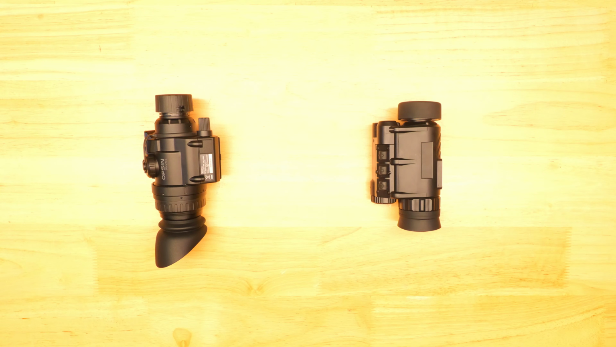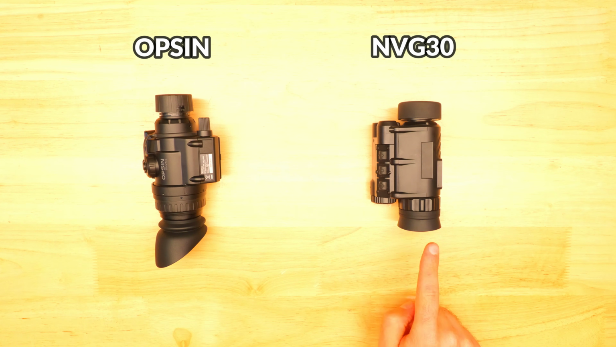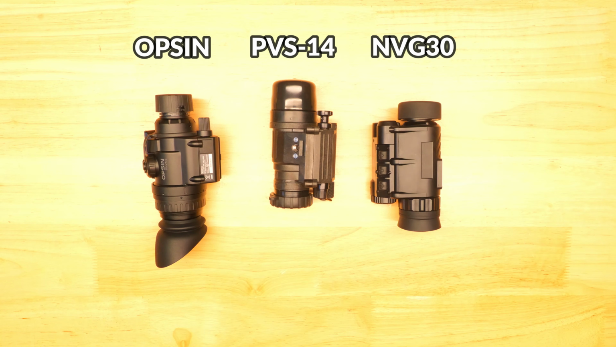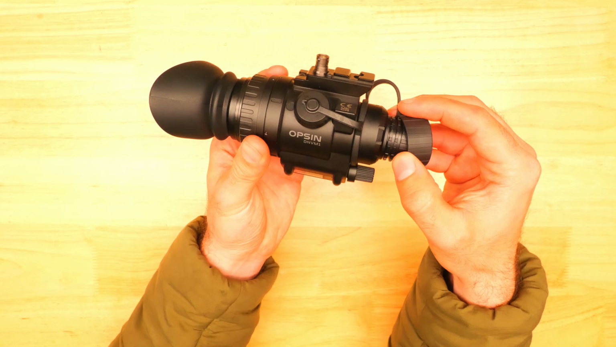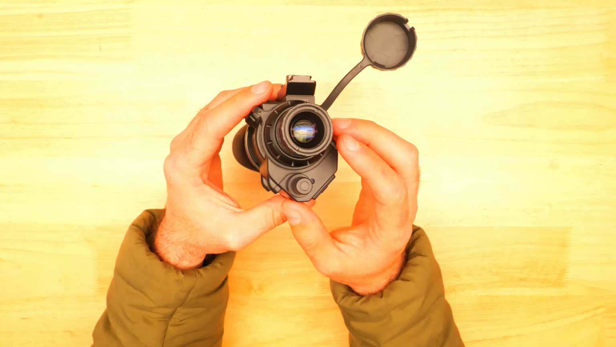We're going to start off with a side-by-side, and on the left is the Sionyx Opsin, and on the right we've got the NVG30. They're both pretty similar in basic design and size, and here is a Gen 2 Plus PVS-14 for comparison, and the aesthetics on the Opsin are definitely much more similar to the PVS-14 compared with the NVG30. The Opsin has an objective lens on the front, and you can rotate this to adjust the focus, and